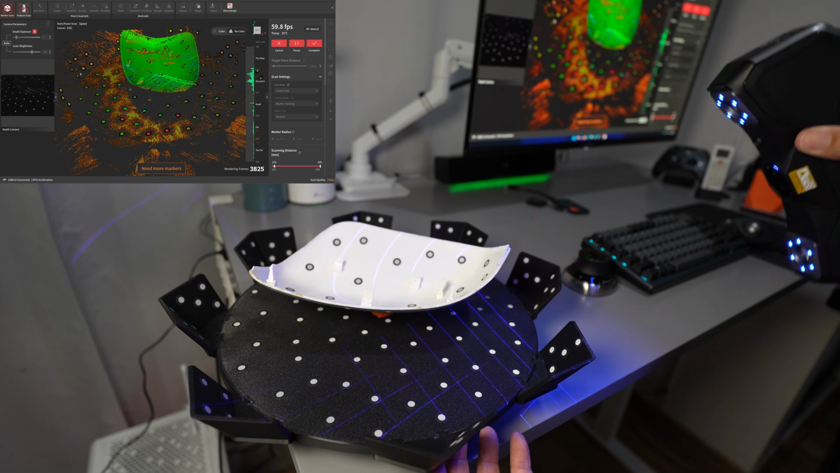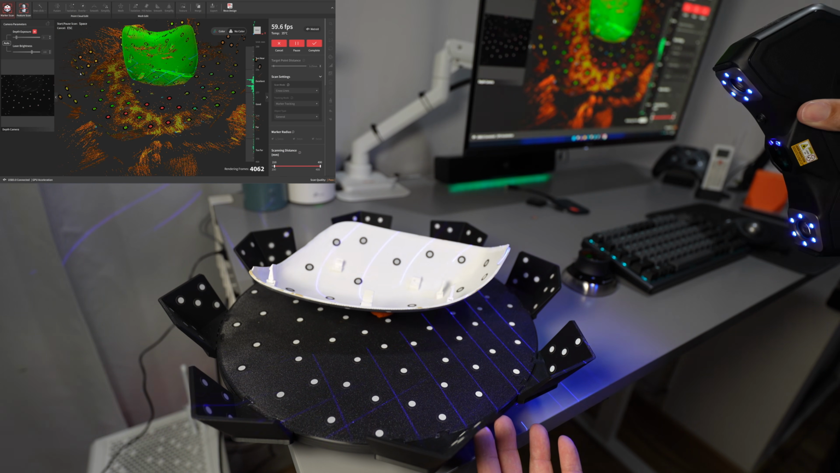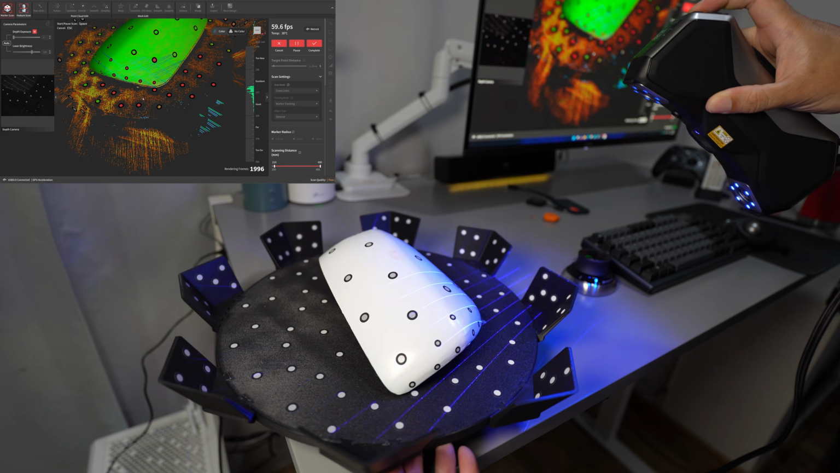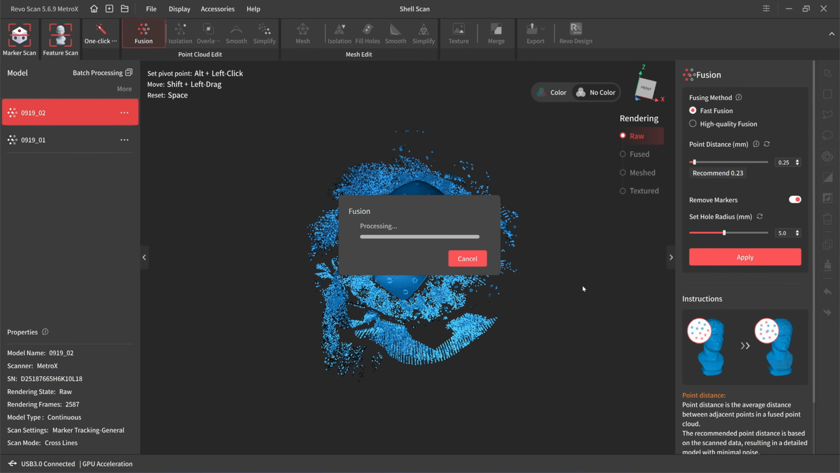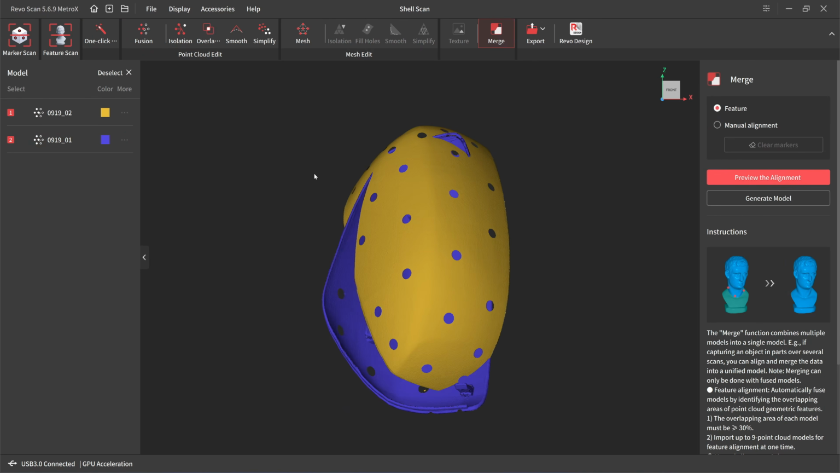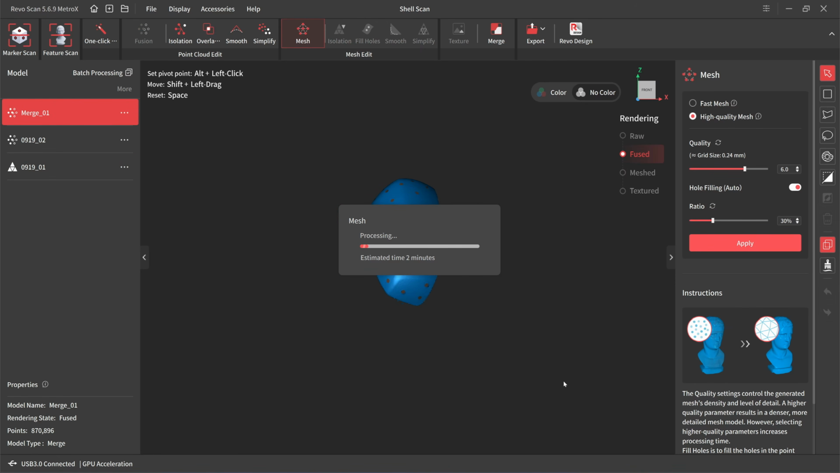It's not capturing the side very well. When I lean to the side, it will lose the track. Flip it over, scan the other side. Move to the next one, fusion. Let's try automatic merging. Okay, takes about 2 minutes.